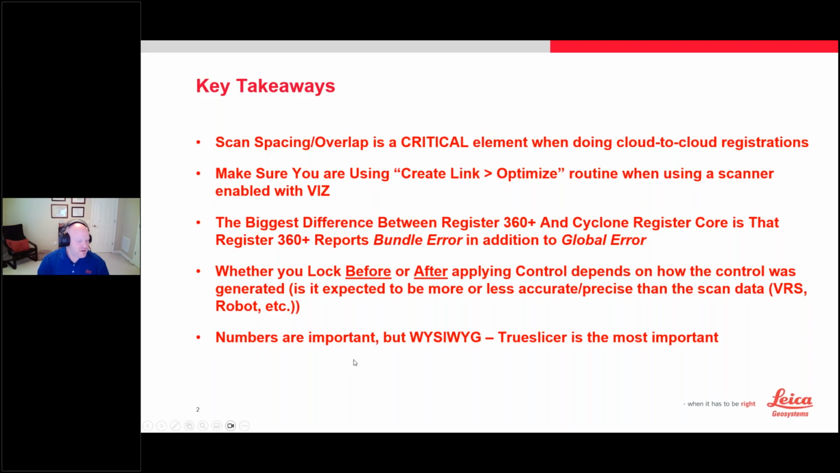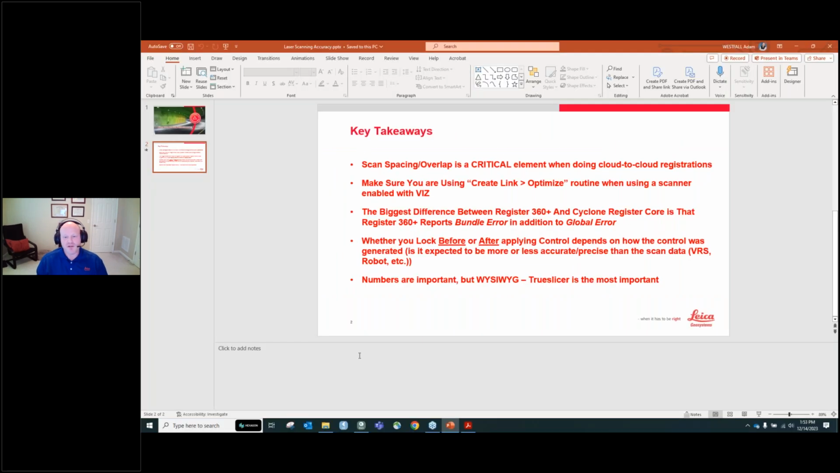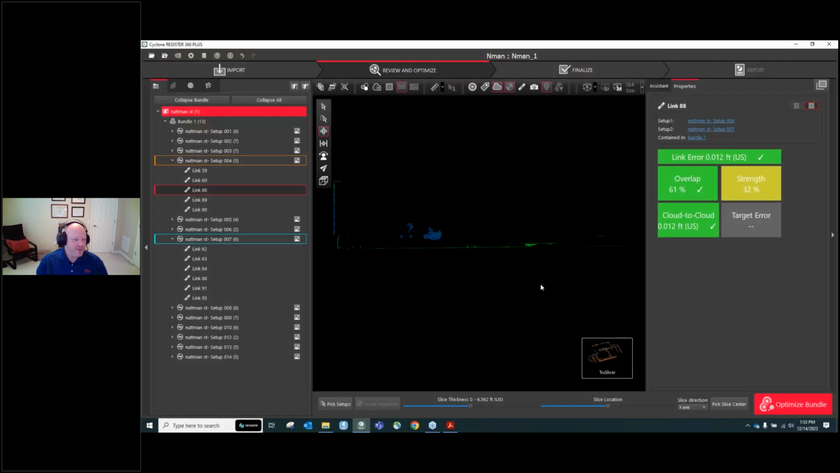True slicer is the most important, and that's a big differentiator from Core, because to do slices is kind of tied to the model entitlement. In Core, you had to be able to set a reference plane, set your slicer to your reference plane, then view your slice. Whereas in Register 360 Plus, it's just part of the software. So let me go back through and make sure I didn't miss anything I wanted to talk about. I think I got everything.